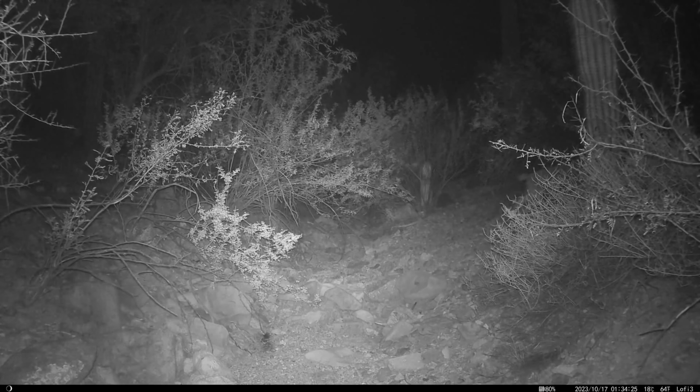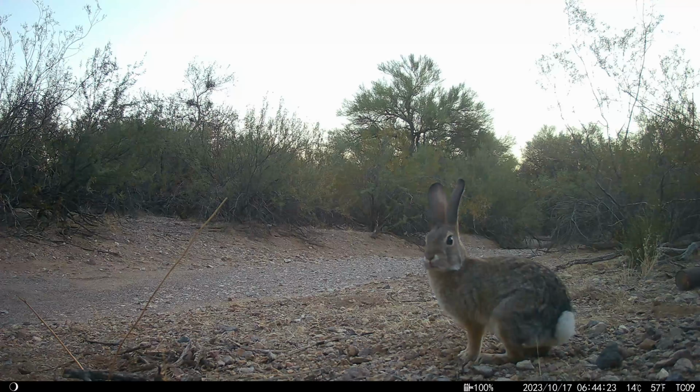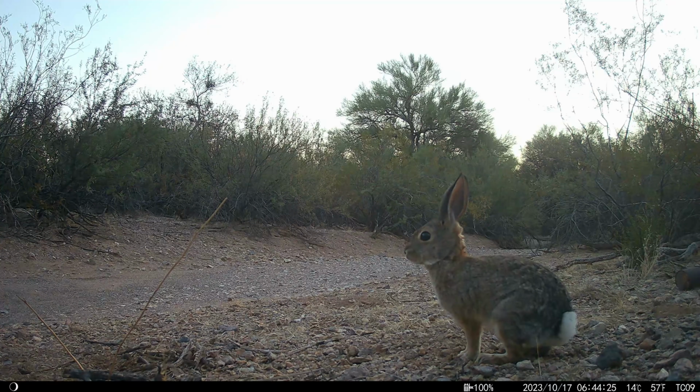This next part goes fast. It's a coyote with no tail and an injured front right paw. Who knows what happened to it, but I feel really bad for the poor thing.